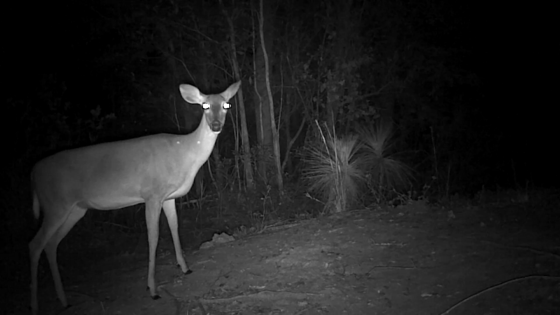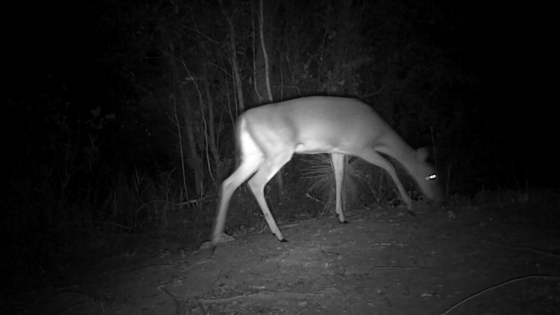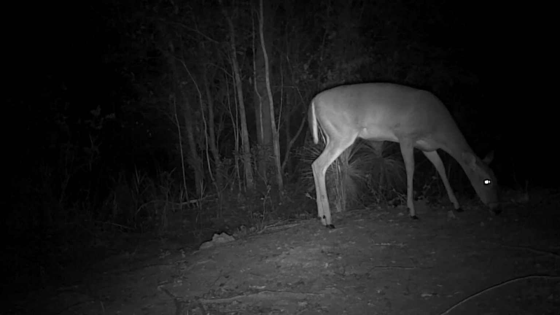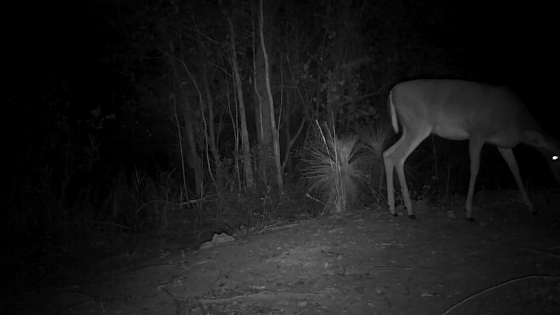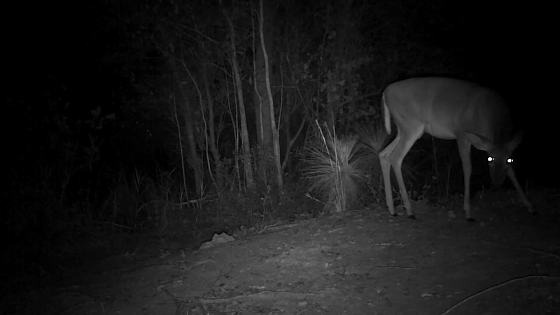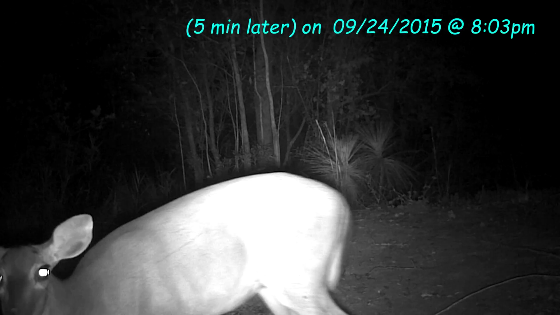It's probably a good 4.5, 5.5-year-old doe. She moves out. 5 minutes later, she's back.